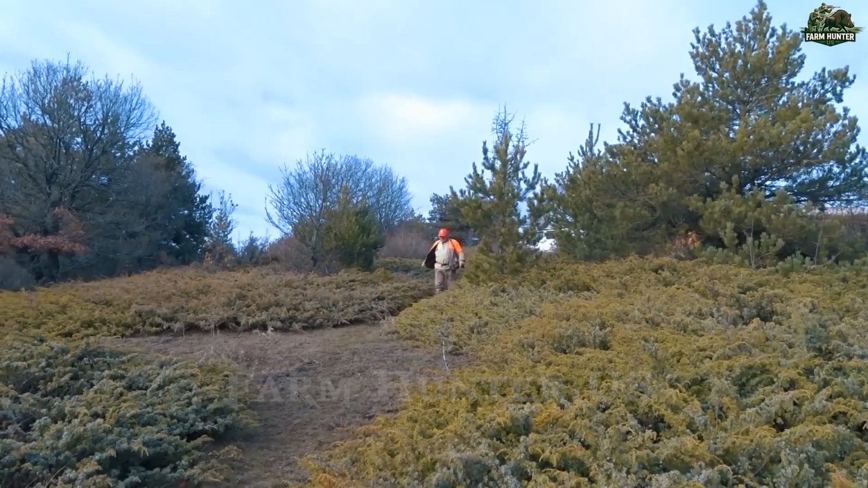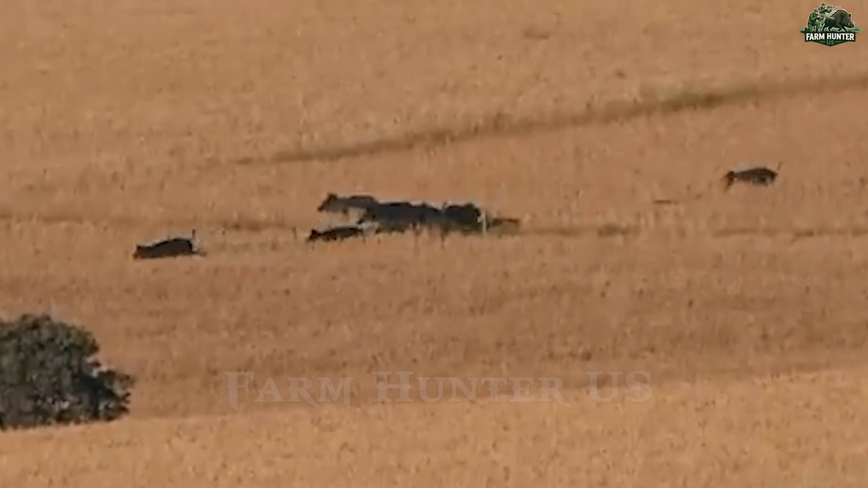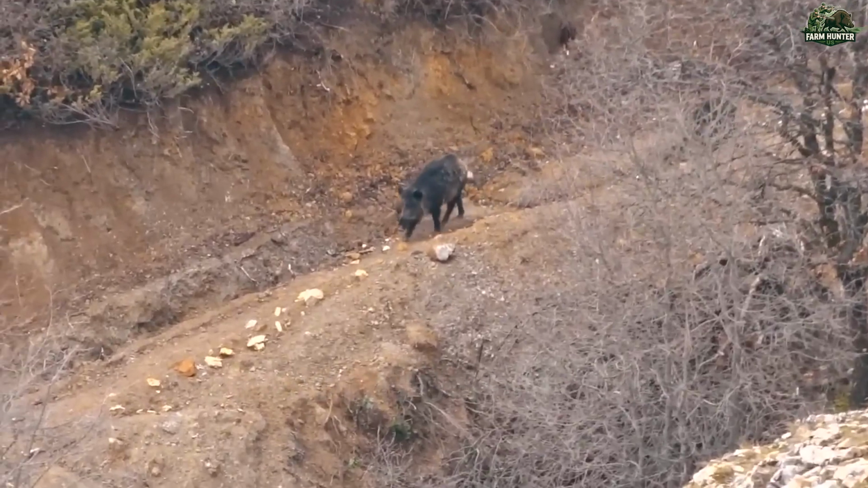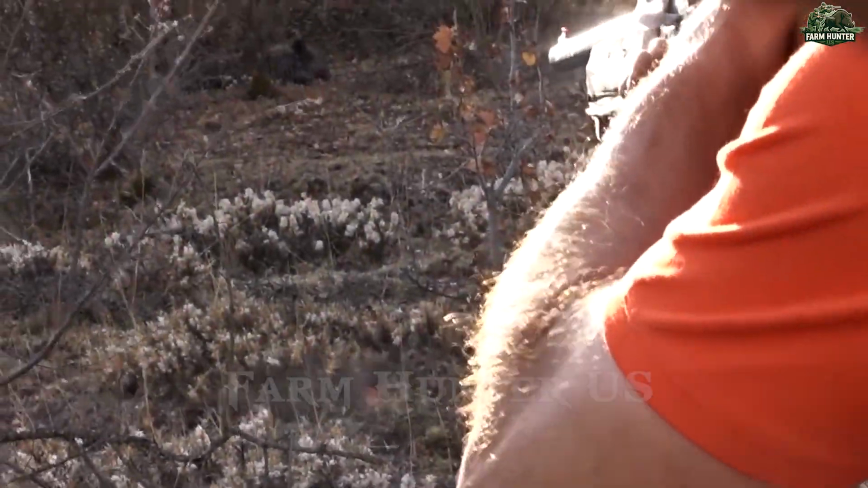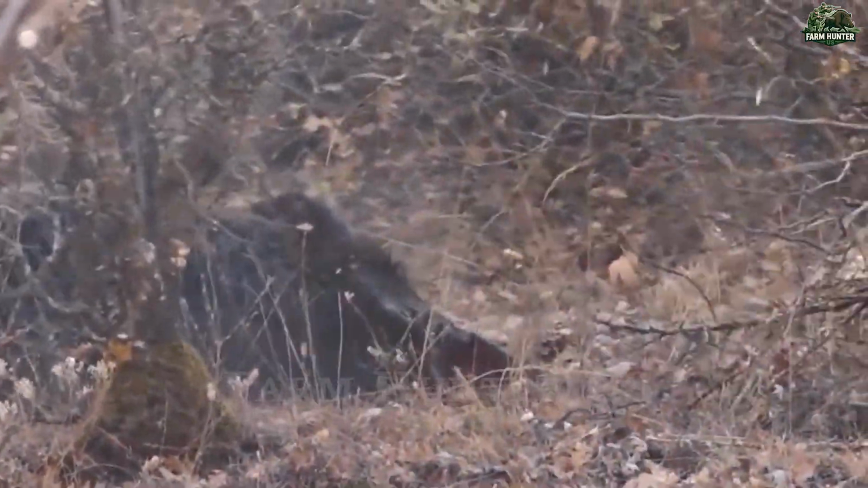Roughly 30 minutes into the patrol, that silence was shattered. A violent rustle erupted ahead, and instinct took over. I raised my rifle and fired. One boar down. We barely had time to process the takedown before another pack emerged just yards away. A well-placed shot dropped the lead animal, scattering the rest into the brush.